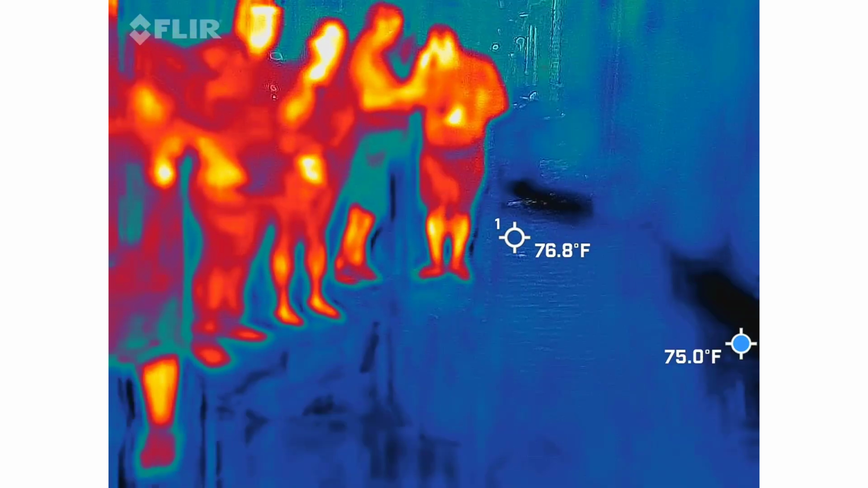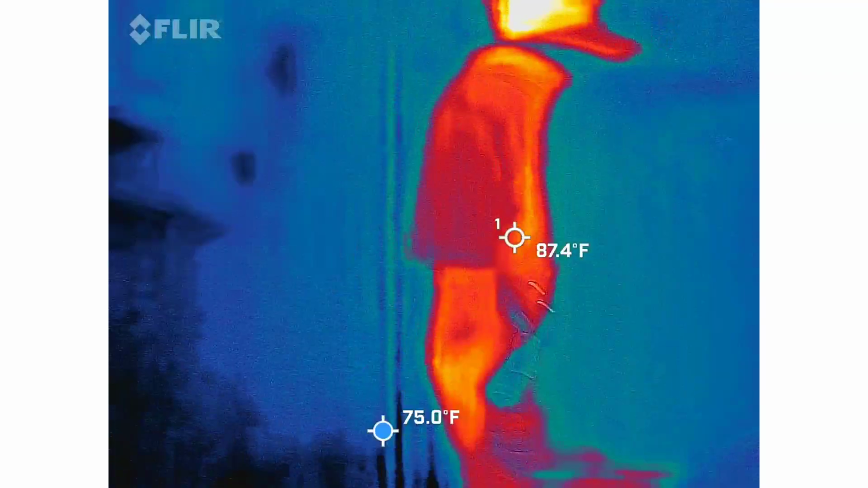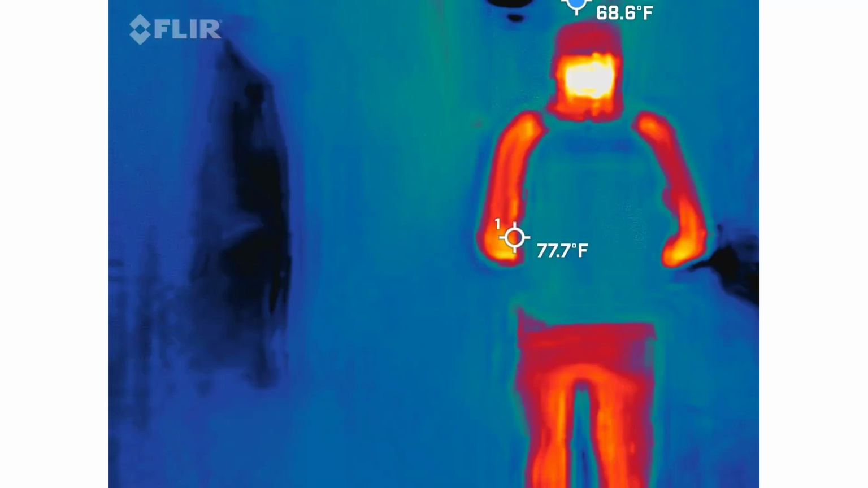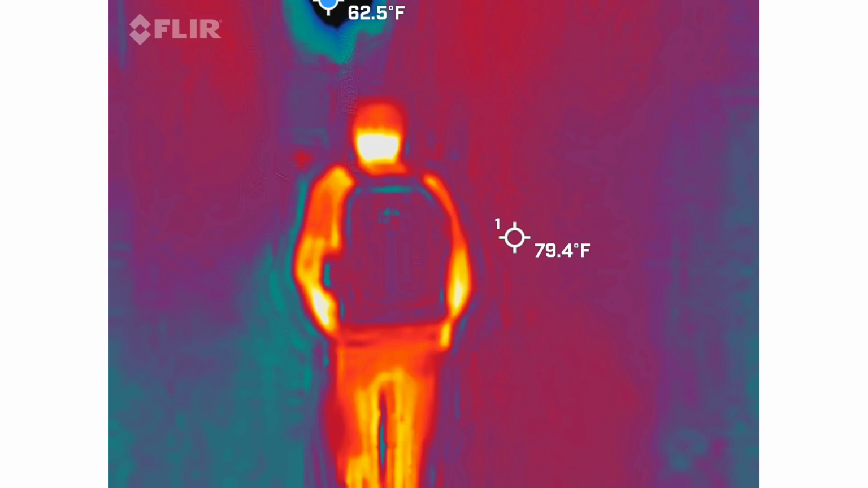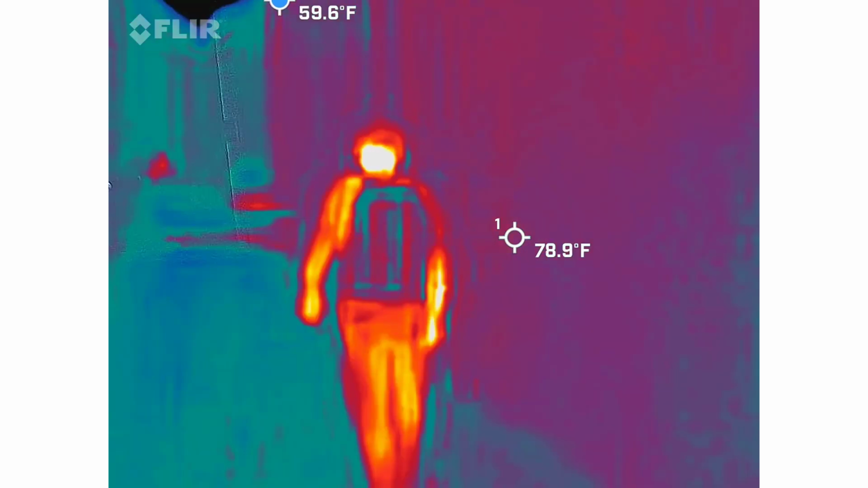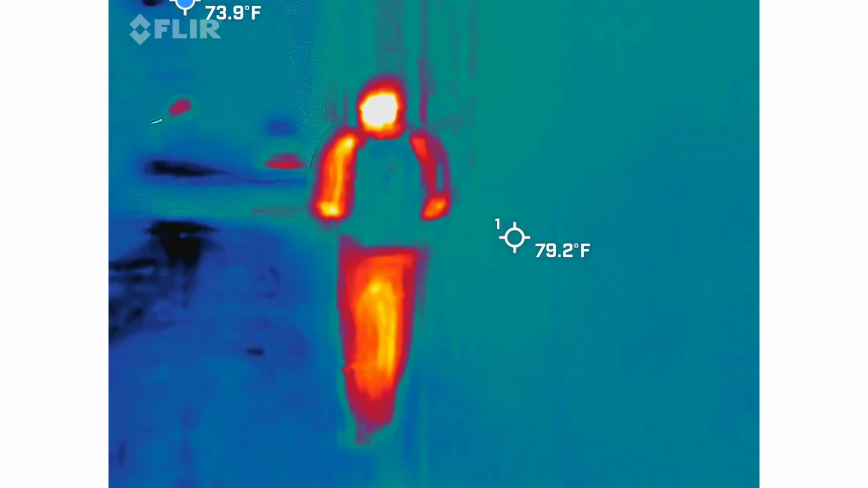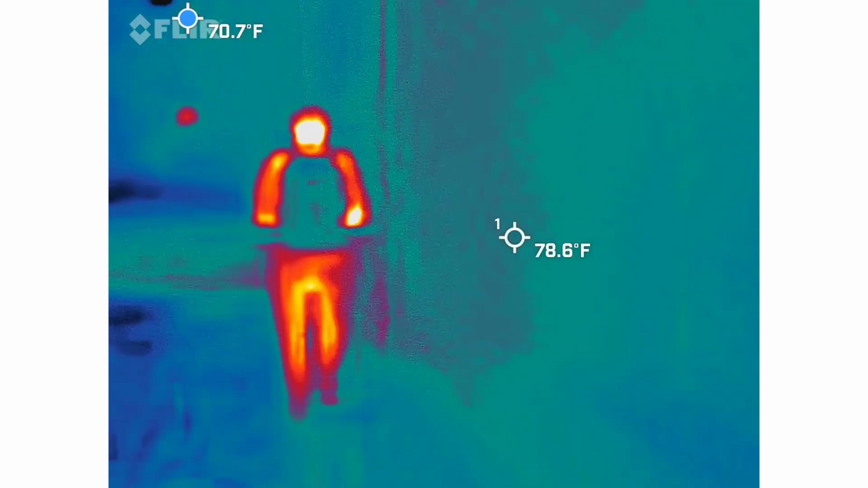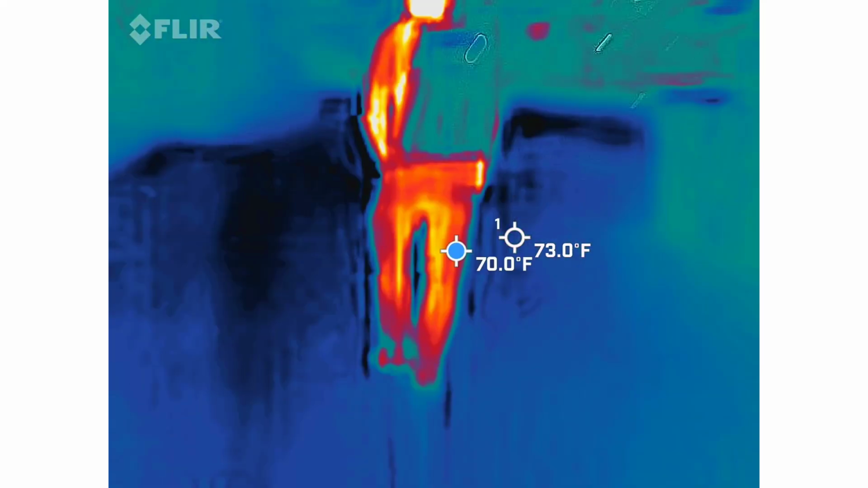All right, let's head up to another alley. Let's go have some fun in the next dark one. Yeah, there's the M. Olivia, your name came up. That's crazy. M again. KK. Kiki.